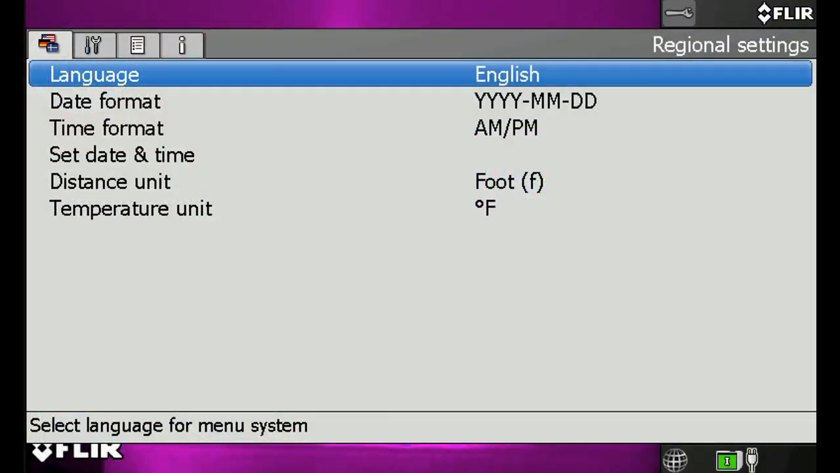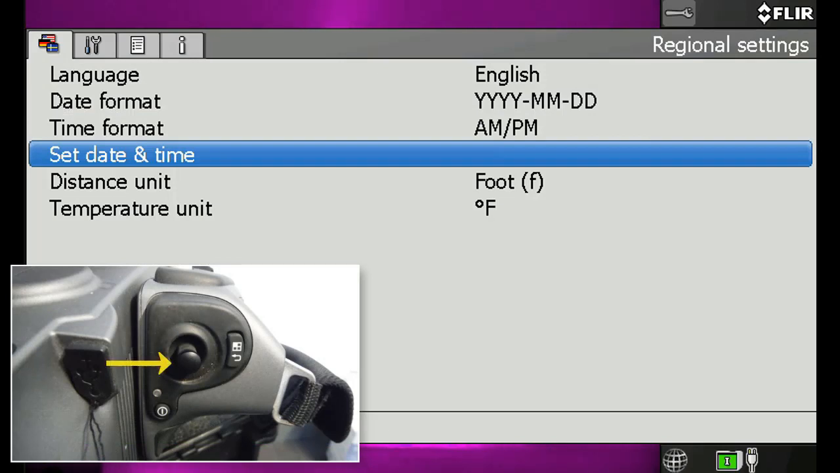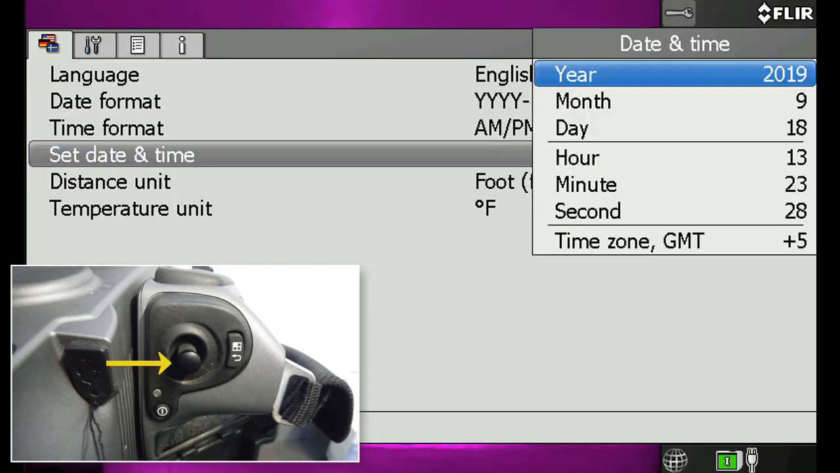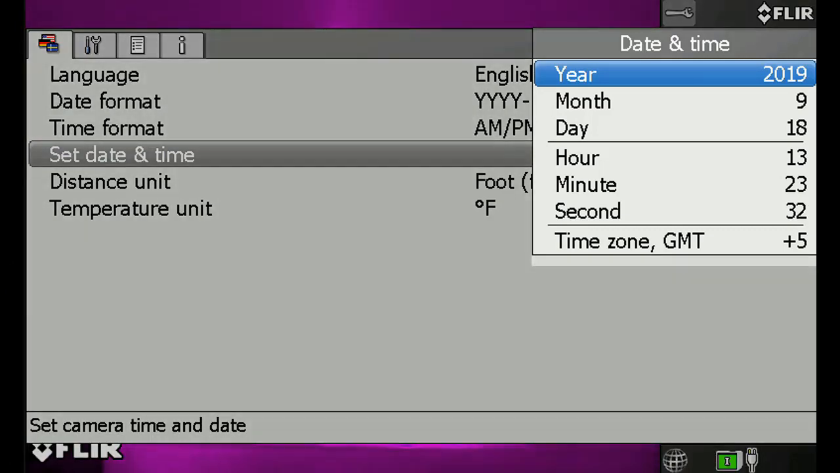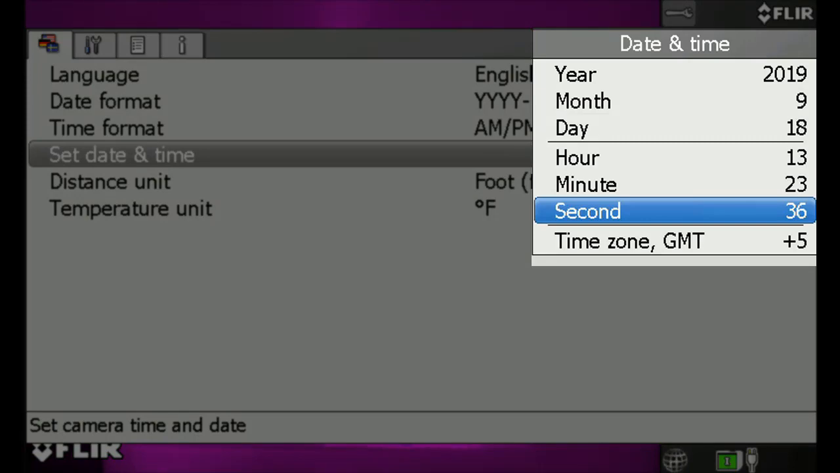Here you'll see 4 tabs displayed at the top, the first of which is the Regional Settings submenu. Use the joystick to navigate to Set Date and Time, and push the joystick in to select this field. A display will appear on the right with values for both date and time that you can adjust individually.